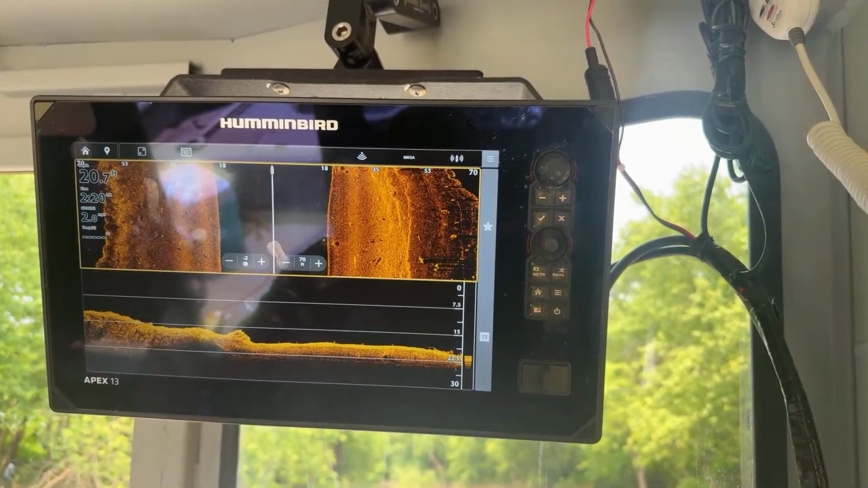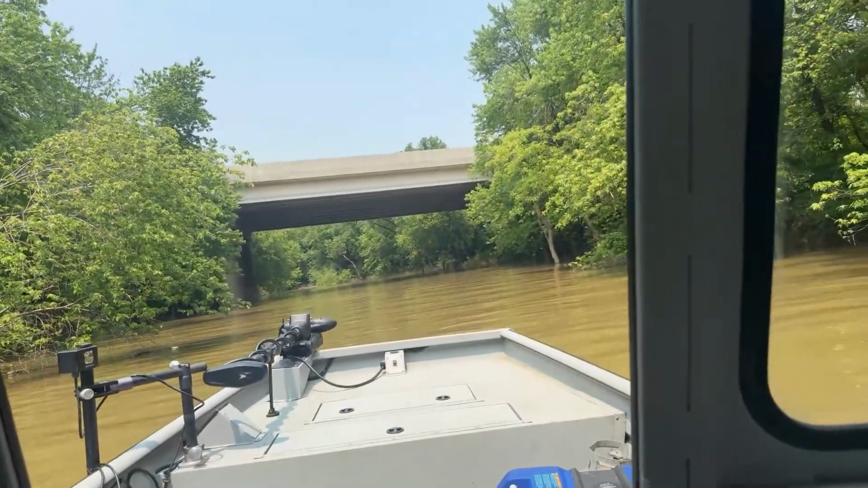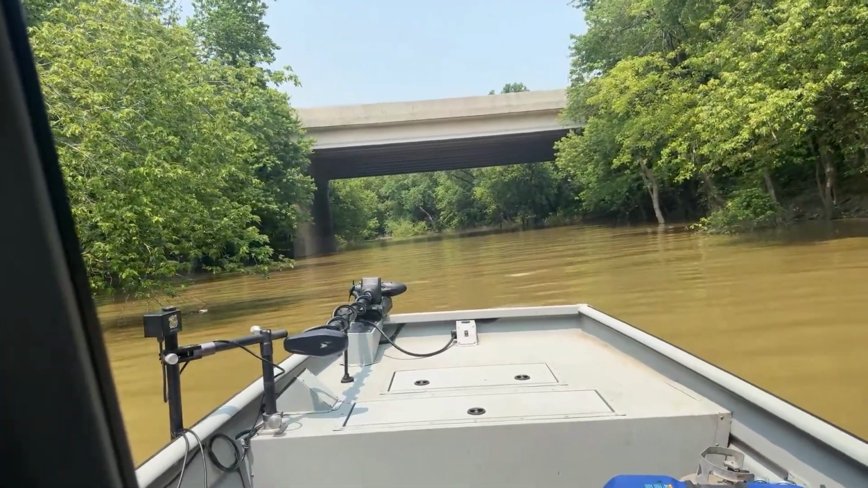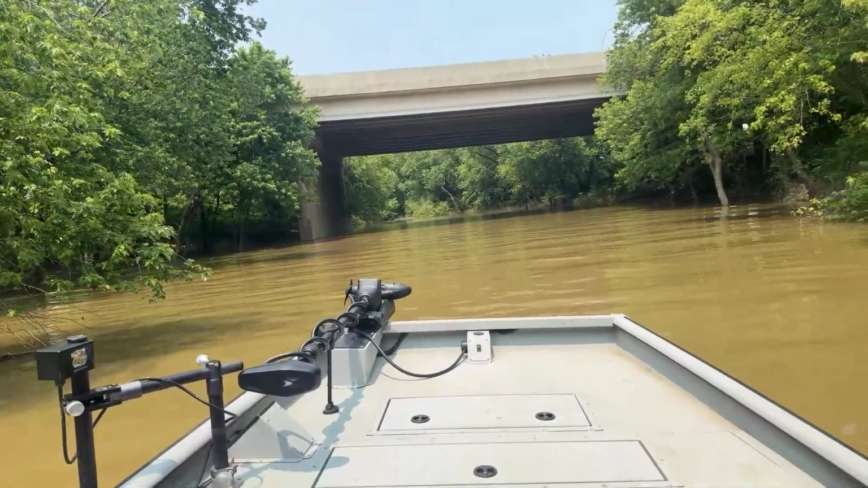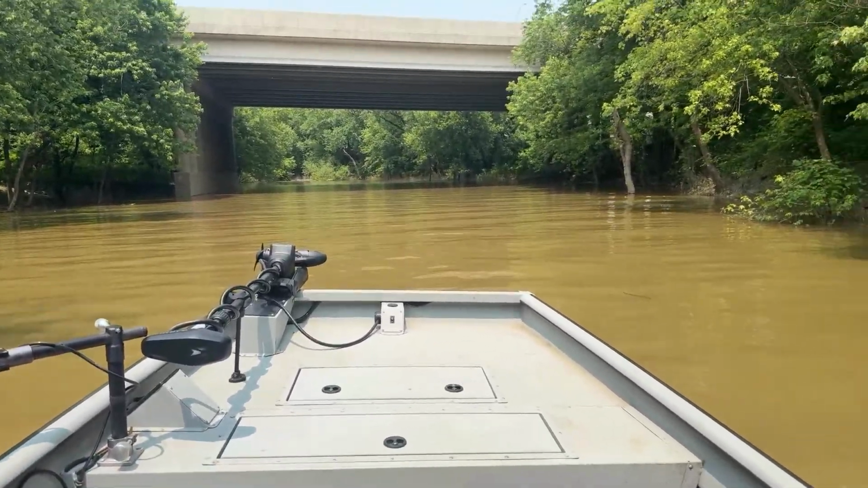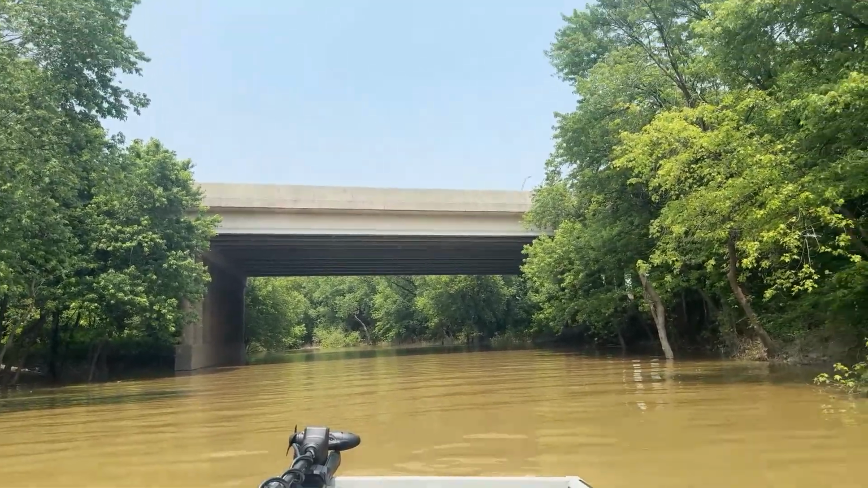All right, you want to show them around this? Just kind of looking where we're going. What am I supposed to do? This is a creek. This is as wide as it is. Yeah. Jacob's mad at me. Not mad.